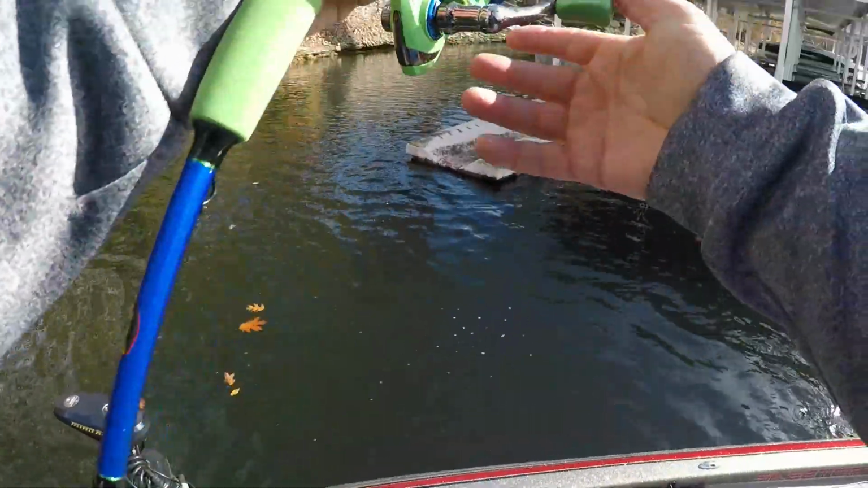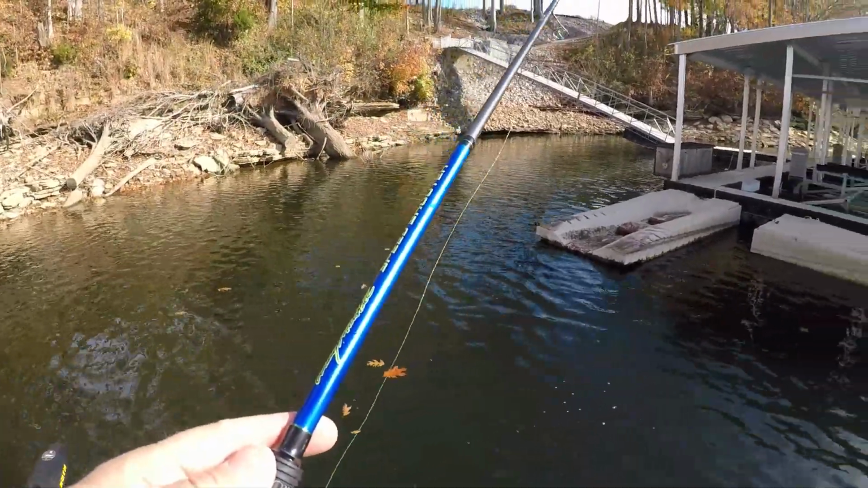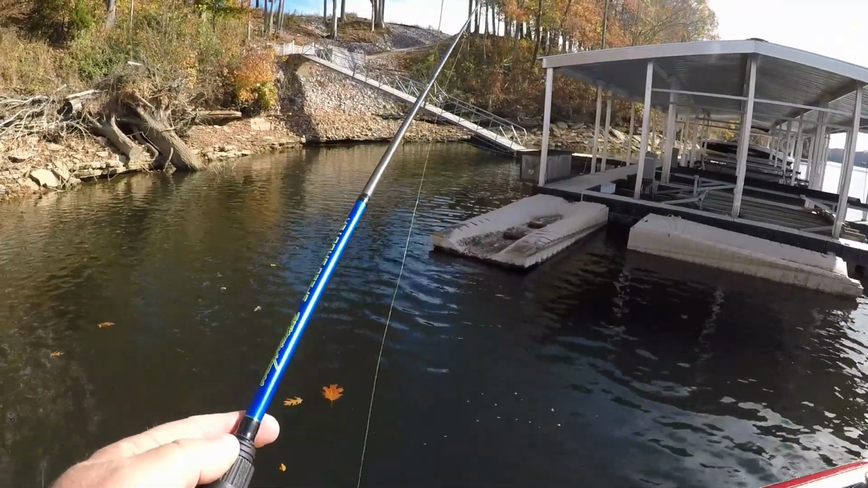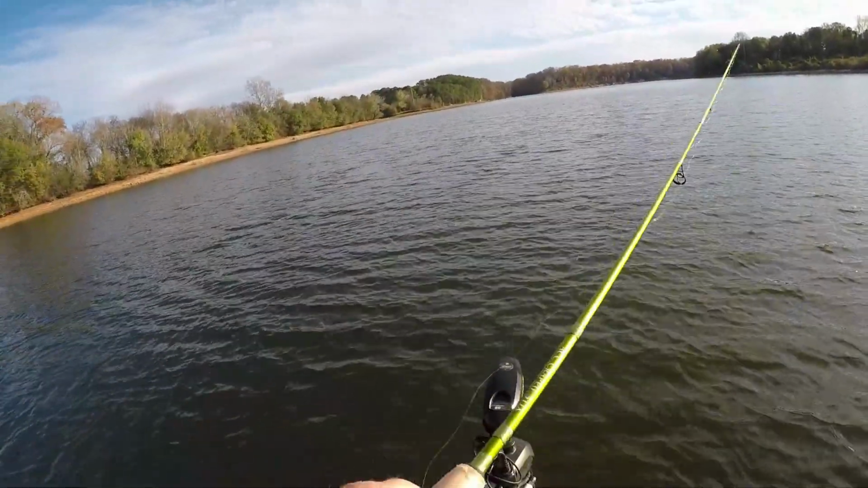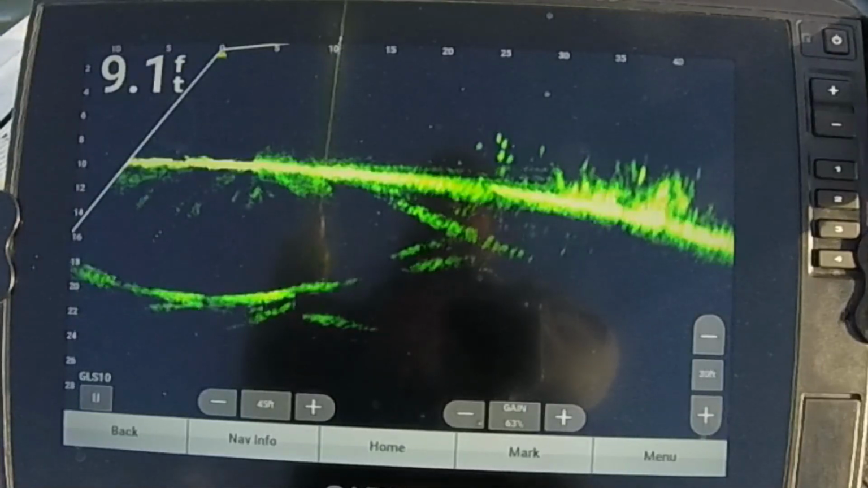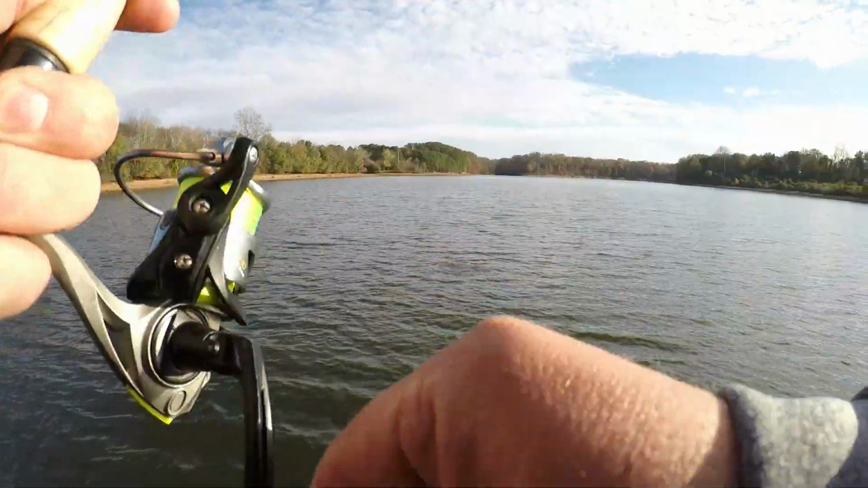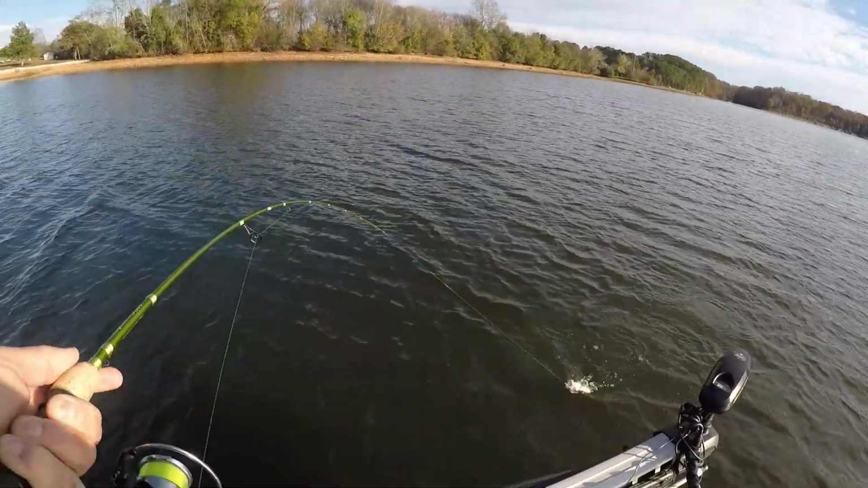Guys, as a general rule, crappie will tend to feed up. I let that one go down to the top of the school, and then I started just popping it right above them. And he came up there and popped it. There he is. Yes, sir. That is a good one.